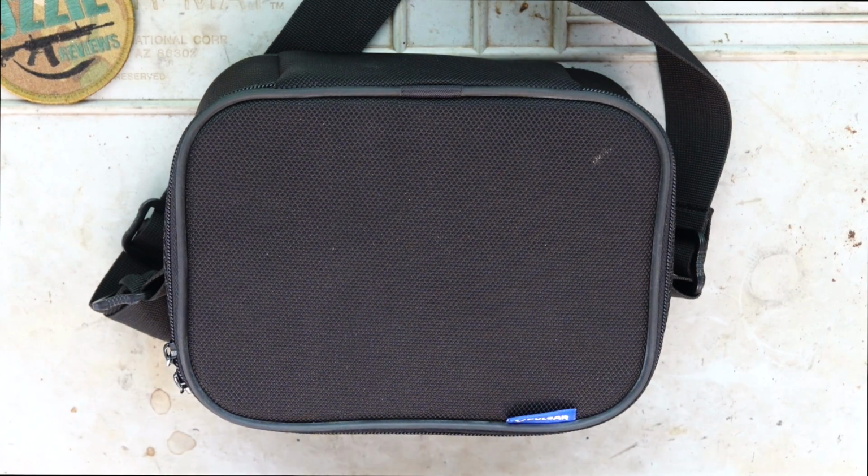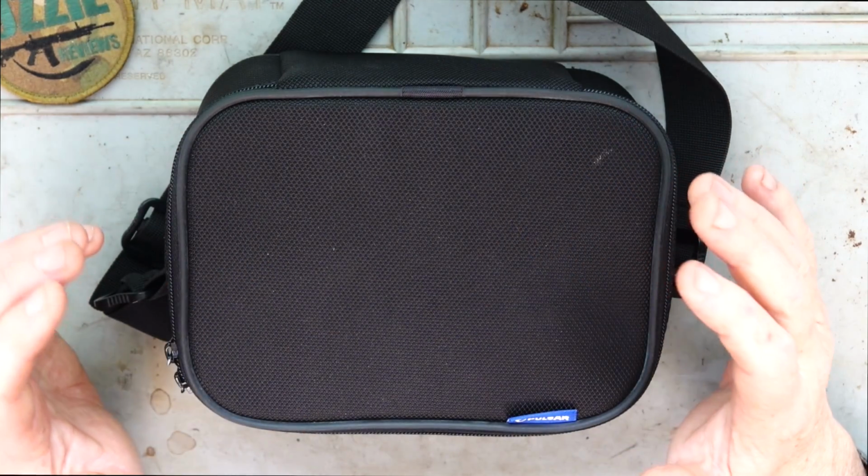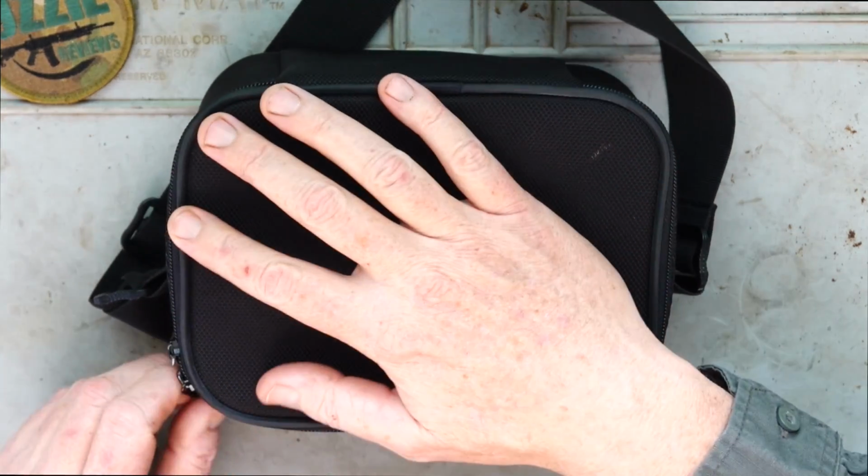Today I'm checking out the Pulsar Krypton 2 XG50 thermal monocular. So first of all, this is how it comes in the carry case. Let me open it up and I'll show you exactly what comes with it.